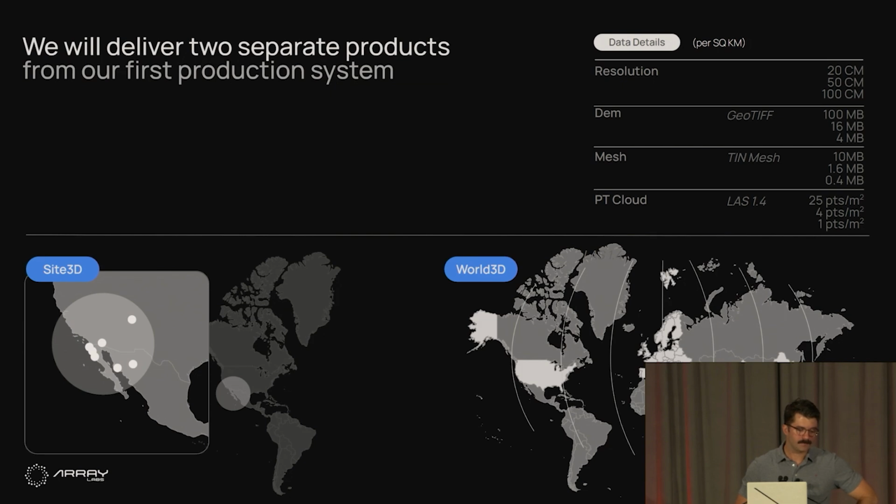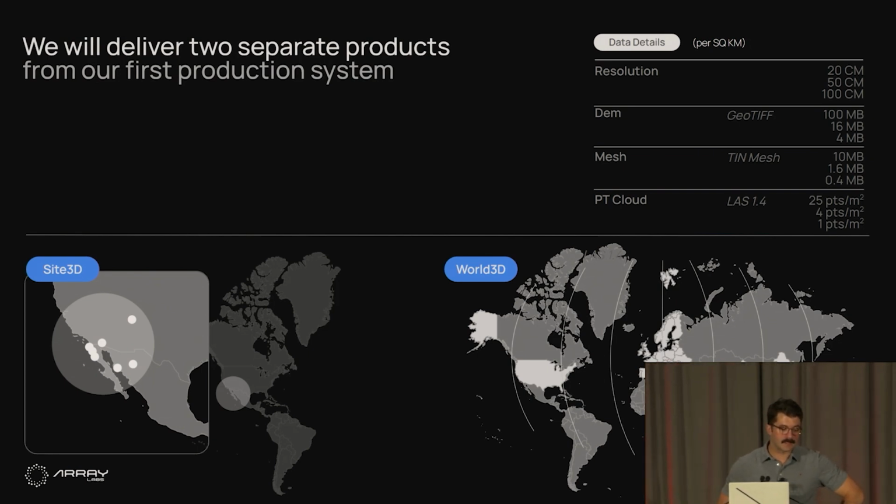A couple words on products. Because of some of the unique advantages of our system, we can serve two quite distinct product lines. And I think the easiest way to think about this is who is controlling the sensor. So Site3D is an on-demand, higher resolution collection model where customers, it's basically a responsive tasking product.